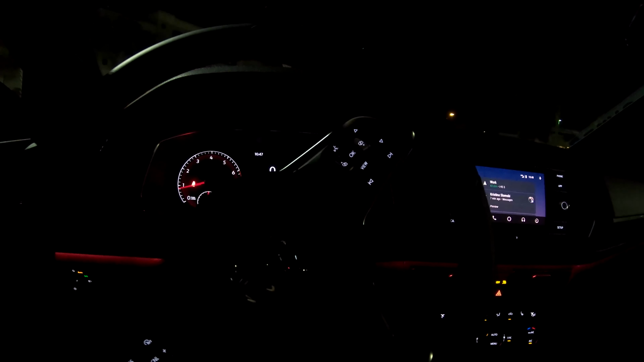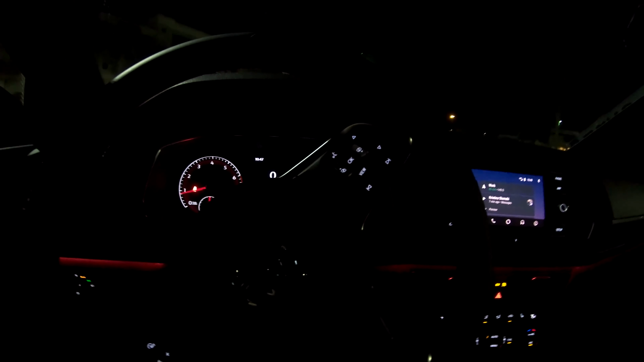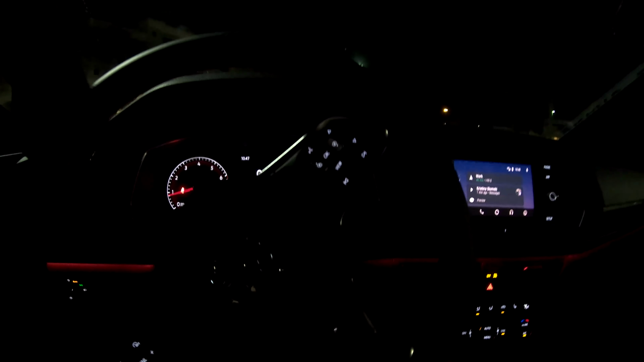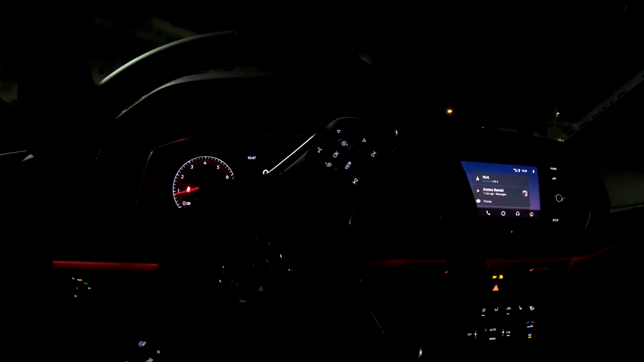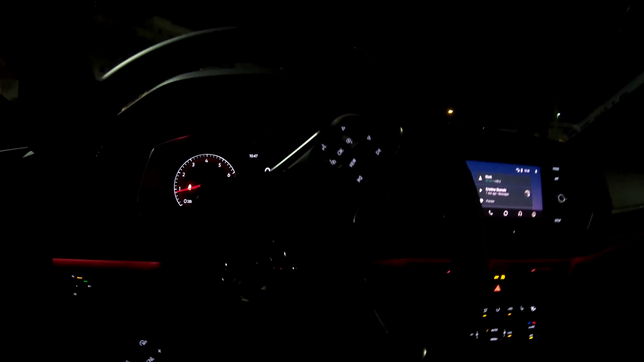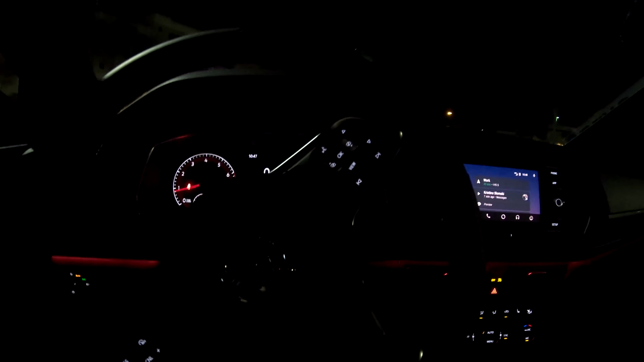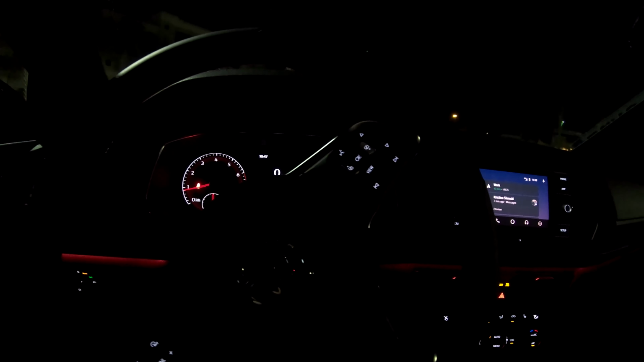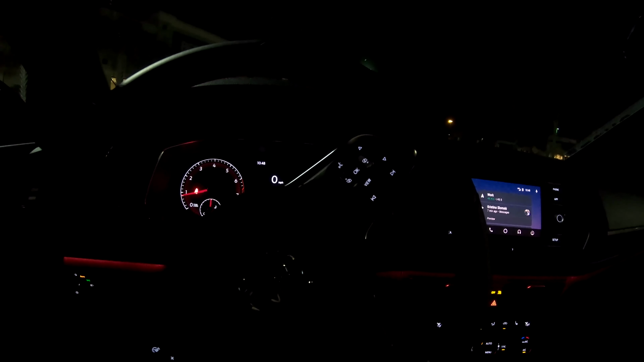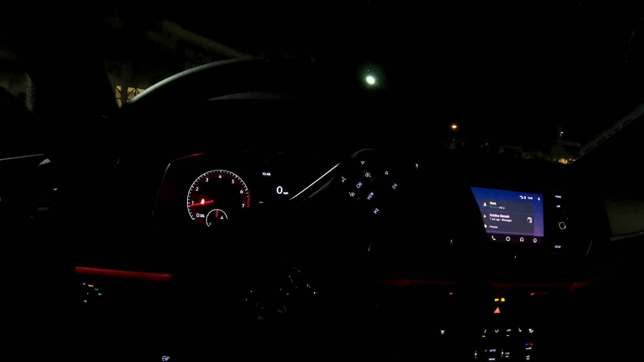I'm very excited to have it, and there'll be definitely more videos to come. We'll do more reviews during the day, so you can get a better look at the car during the day. As I learn the car a little bit more, I'll keep posting some things. We have plans to upgrade the car. So when those come, obviously you'll come along for the ride and I'll show you what's being done to the car.